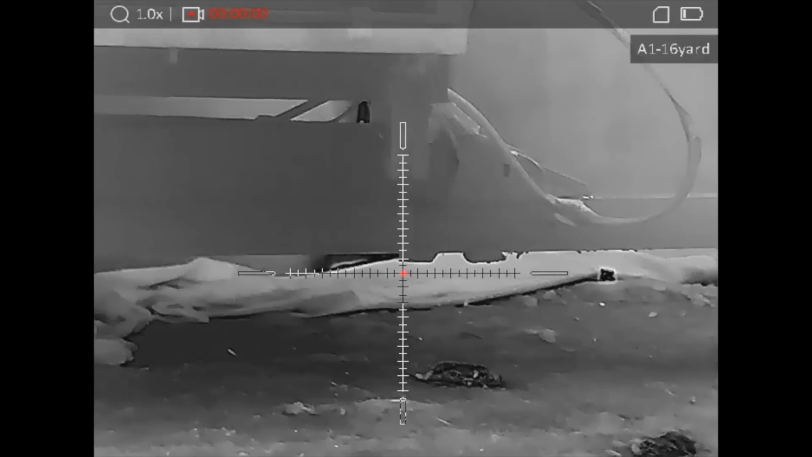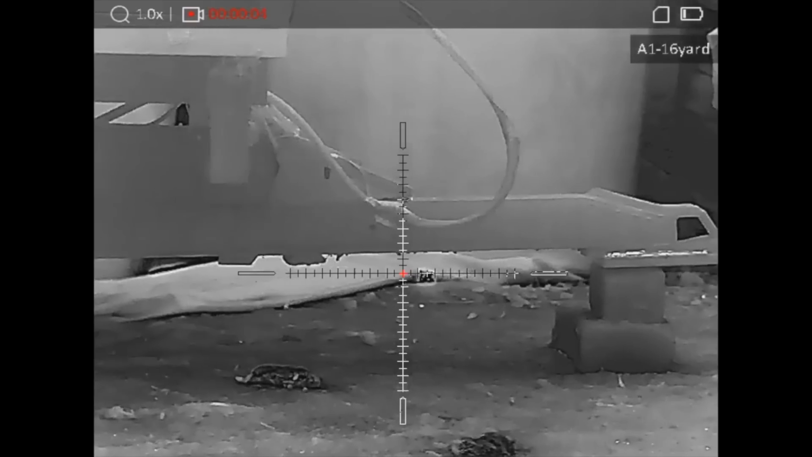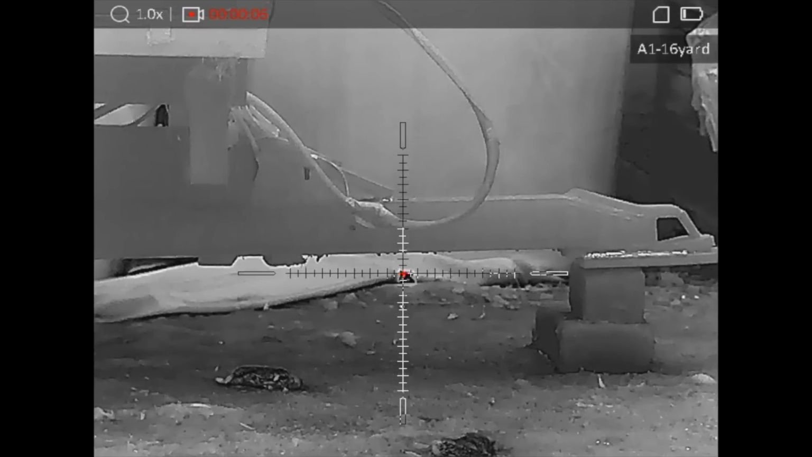Another little testing shot coming up. A small rat just underneath the tarp would only keep sticking his head out. That's all I needed.